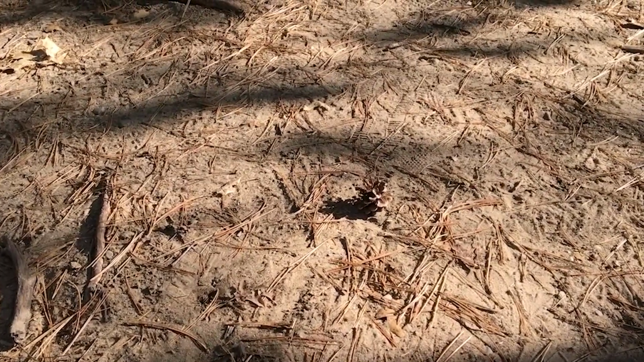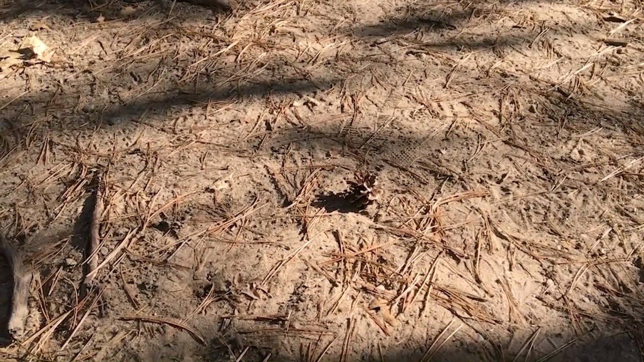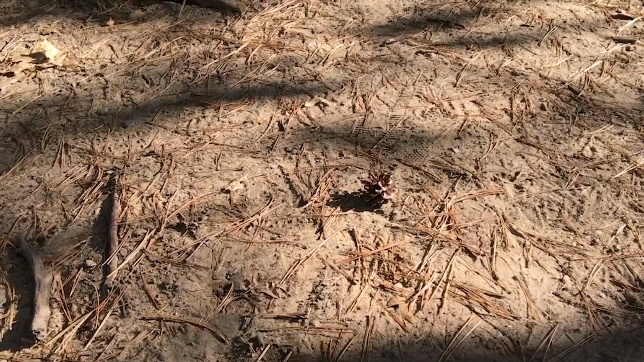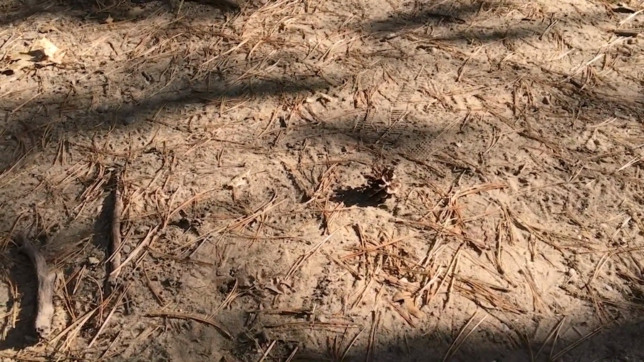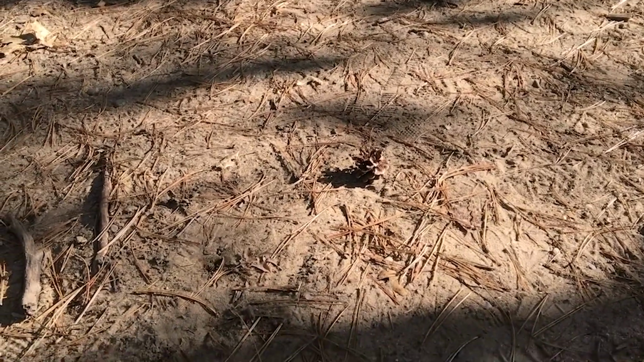Here's a pine cone that I'd like to take a photograph of because I like how the sun is shining on it and it's casting a little shadow. It's also a detail of the location that I'm in. And you have the needles laying around it, which shows nature again on top of the sandy soil. But if you look carefully, you can also see the footprints of shoes that other hikers have left behind.